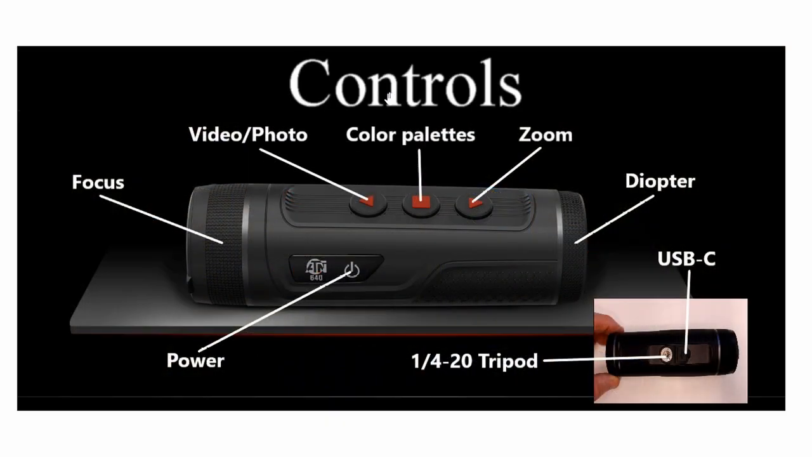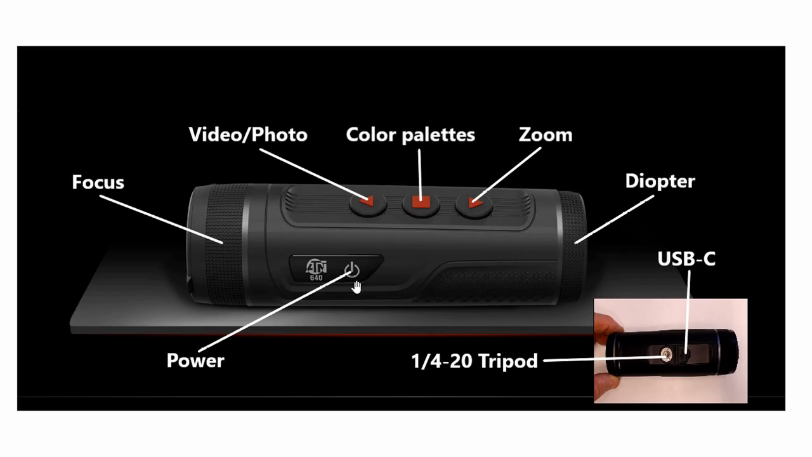Okay, so next let's talk about the controls. The ATN BlazeTrek is super easy to use. You start by pushing the power button. Then the first thing you want to do is adjust the diopter to your eyesight. Now I can use this with or without my glasses with a quick adjustment to this diopter. Next, depending on how far away the subject is, you can use this focus ring to bring it into view. Make it sharp.